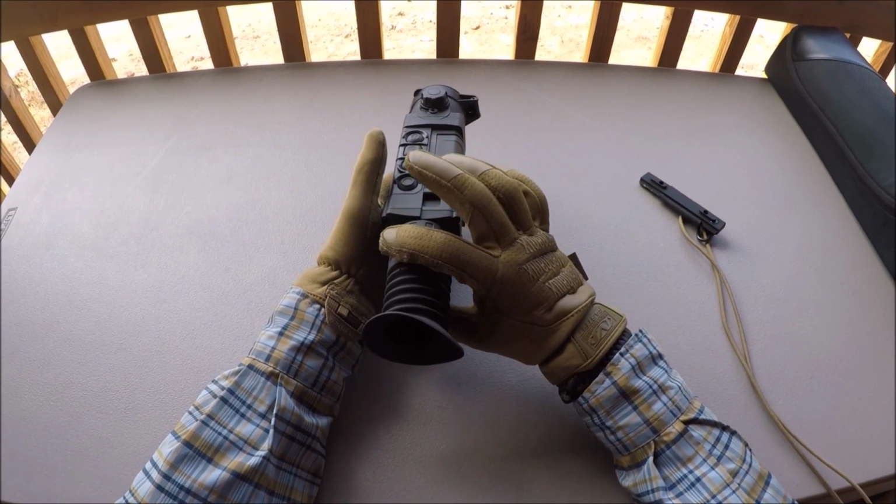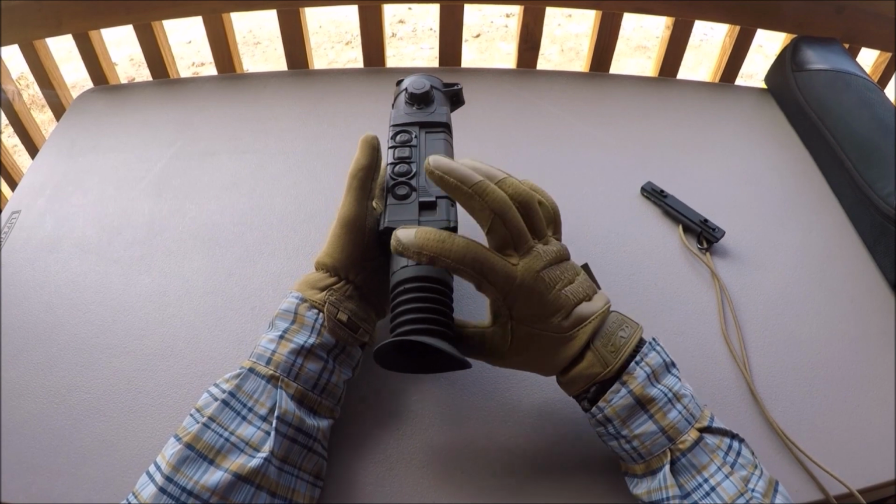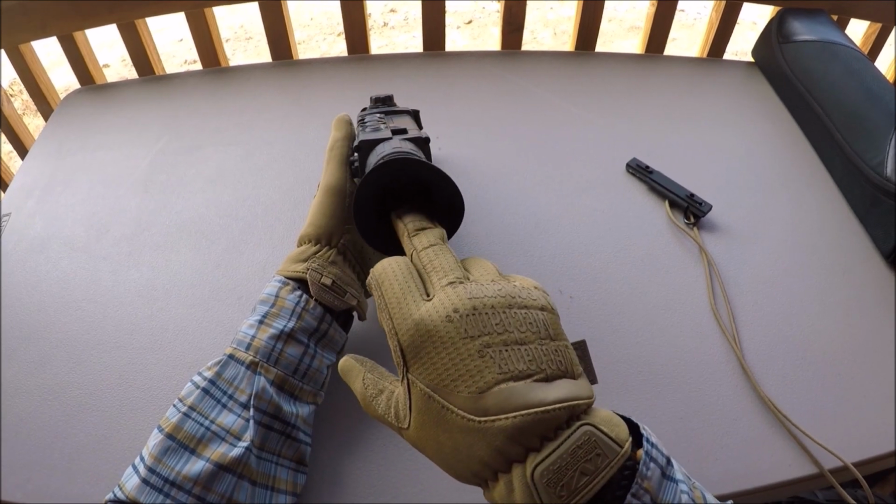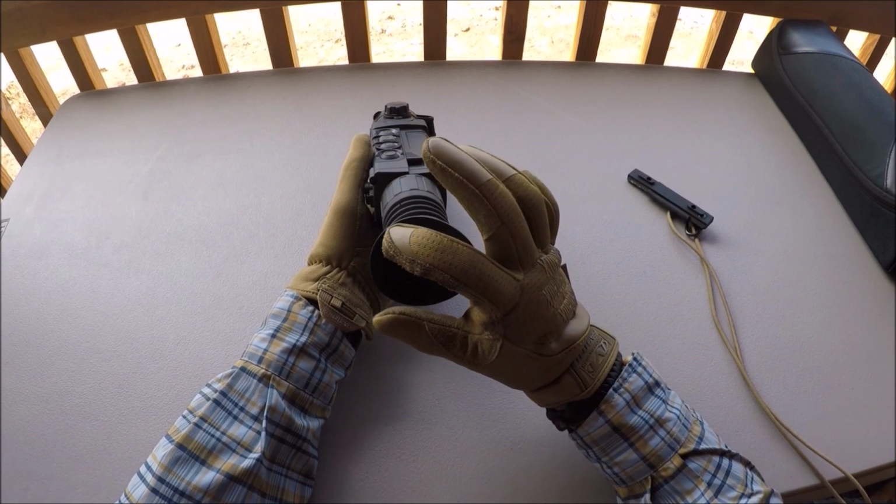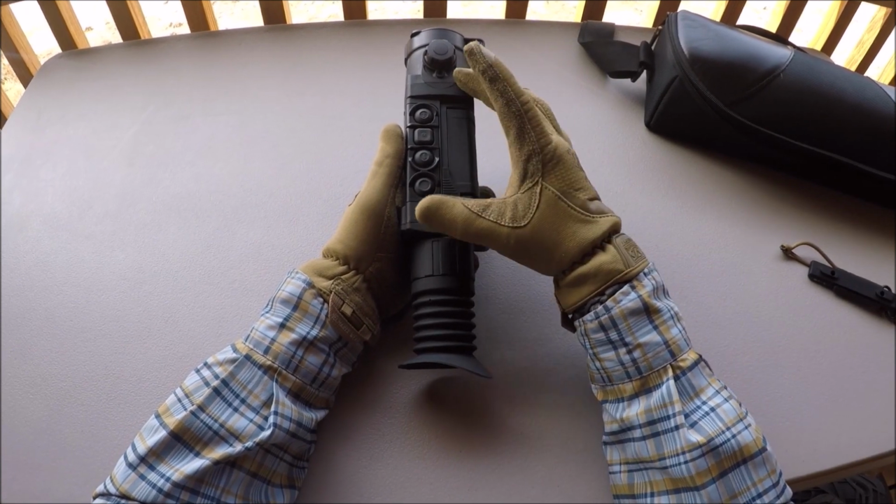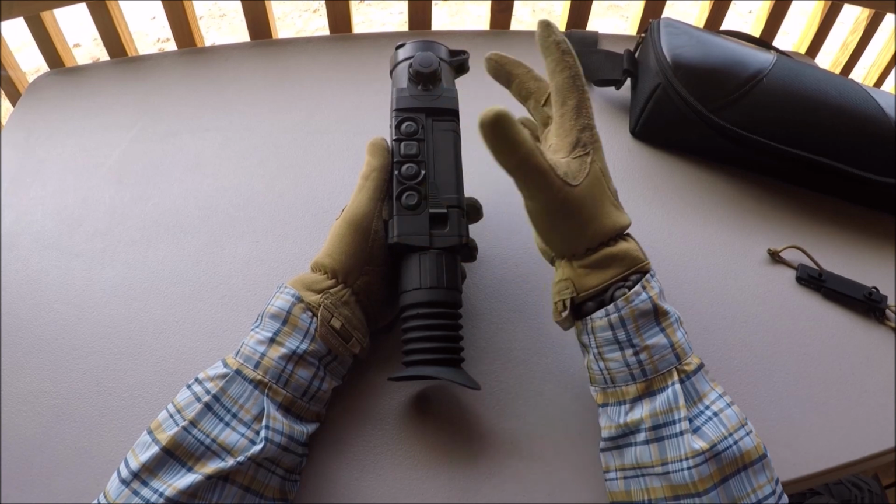I've tried using the PVS-14 shuttered eye guard, but it doesn't fit. The diameter's too wide on this eyepiece on the Pulsar. I even tried trimming one and cutting it down, and I inserted it inside the opening of this eye guard, and it kind of worked, but it has an issue of constantly falling out of it. I'm not sure if it's a dislike or just a feature set I wish it had, but it's not a deal breaker for me, and it shouldn't be for any of you.